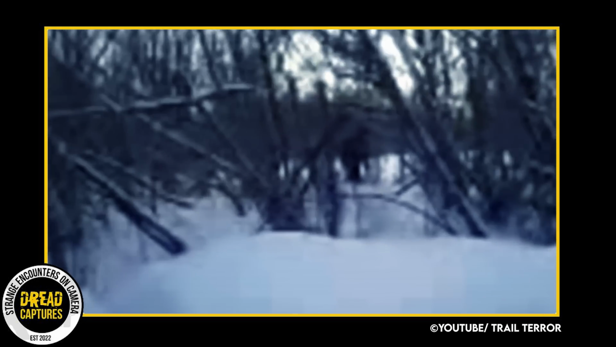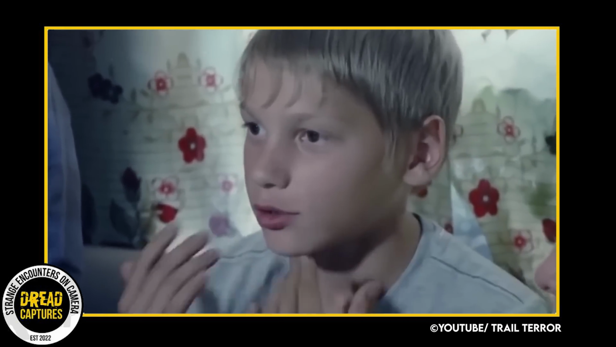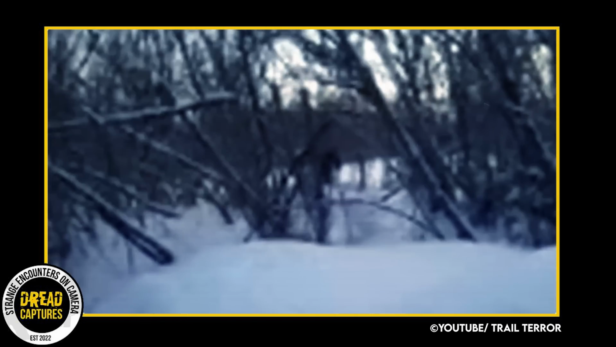The wild part is that the creature notices them too, and immediately darts away deeper into the forest. The kids were interviewed and later described the creature's face as white and hairless, opposite of the rest of its body. So what do we think? Did these kids really see Bigfoot, or was it something else?